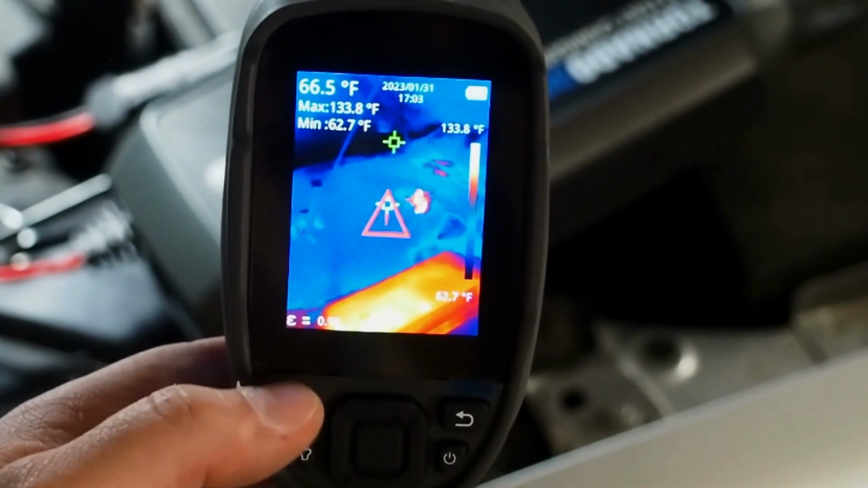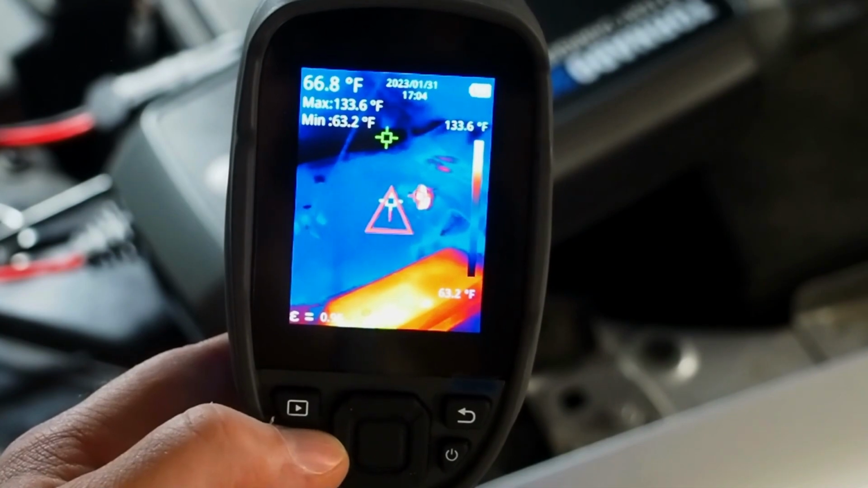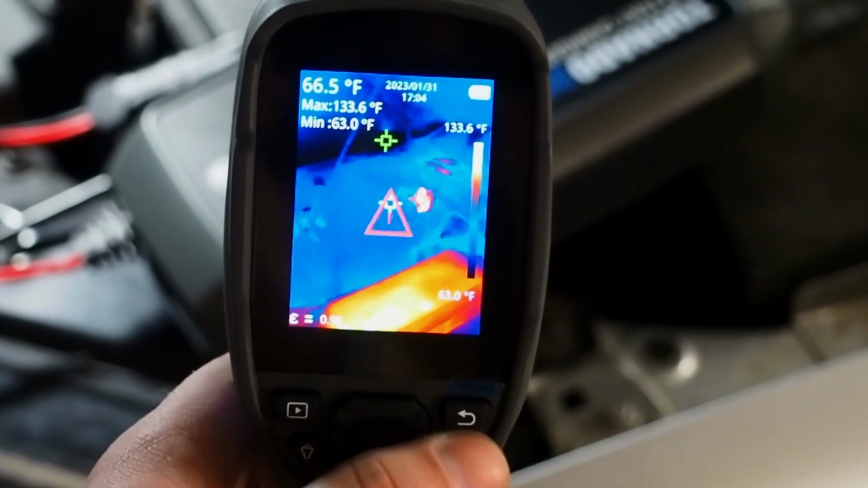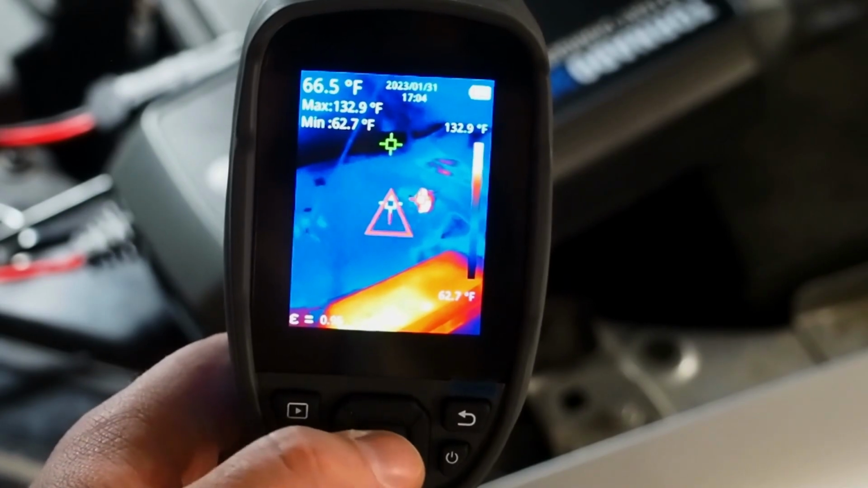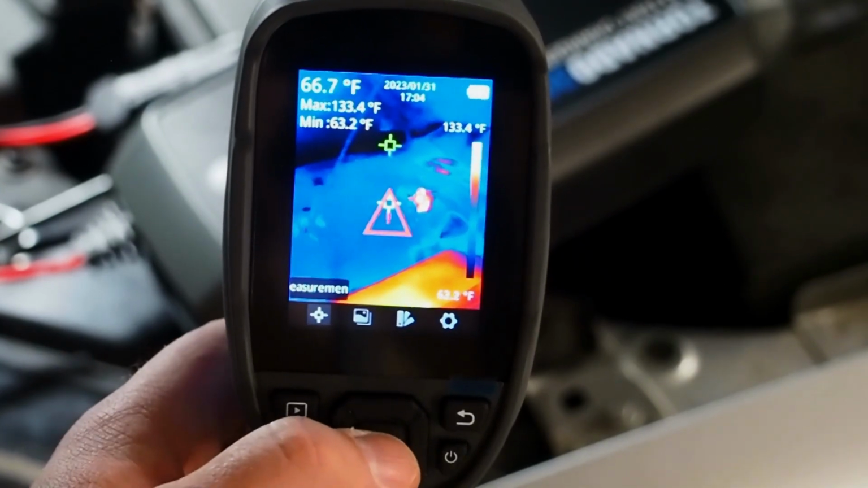We've got playback here so we can look at images we've recorded. We've got our back button here. We've got a little light button here which allows us to turn on a small flashlight that the thermal imager actually has built in. Kind of a cool feature. Got our power button down in the bottom right. And then we have our four-way with a click button in the center, which is what we're going to use to go into menus. So first one, we have measurement.